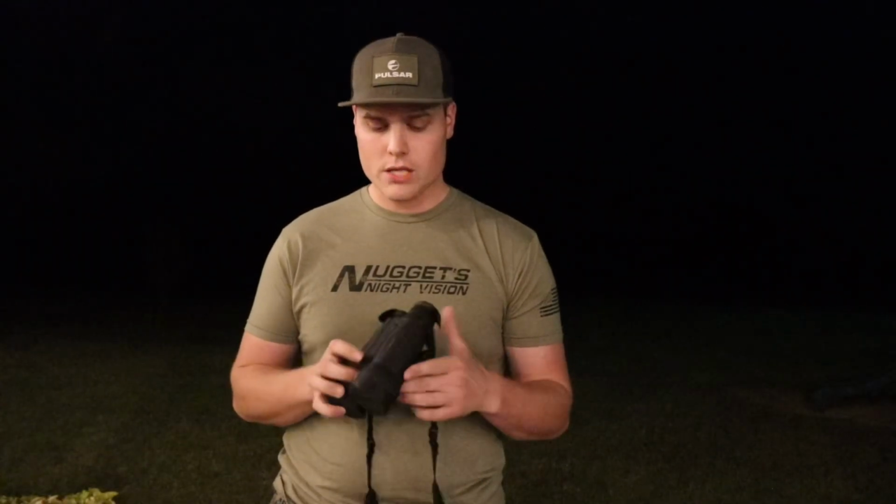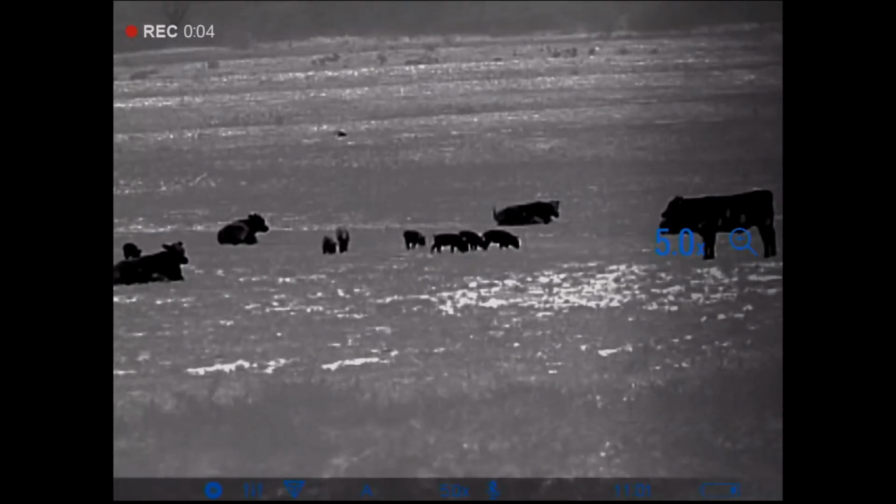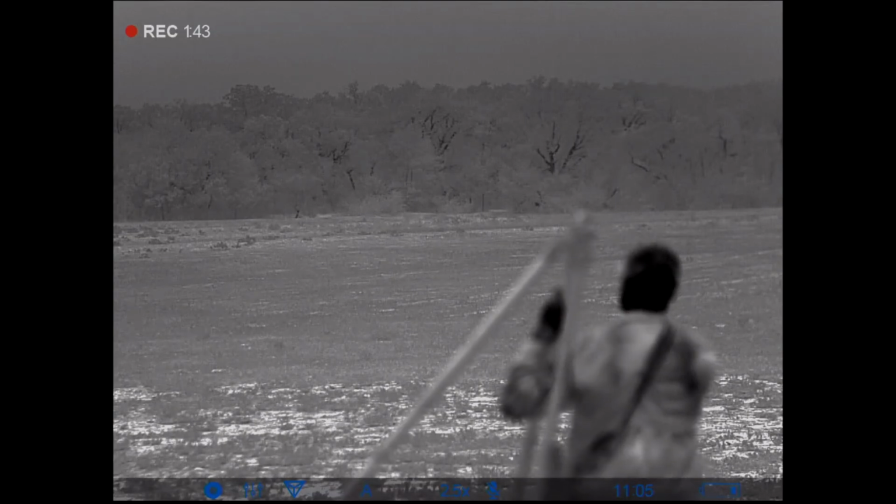The unit does come with its internal battery. So even if you don't have the rechargeable battery in there, they'll still work. They're very similar to the Thermions where they have an internal battery system. That internal battery has lasted a really long time. And then it also runs on the long batteries, the APS 3s. They just slide in here, they click in, and then you're good to go.